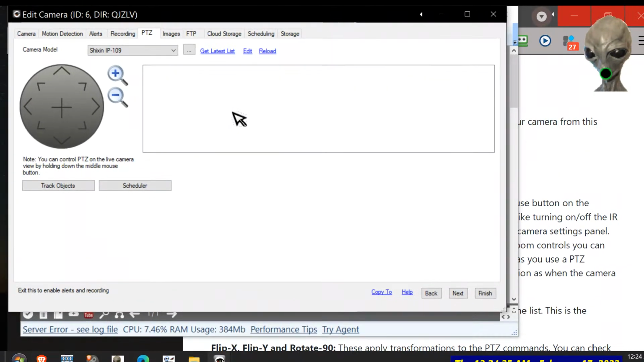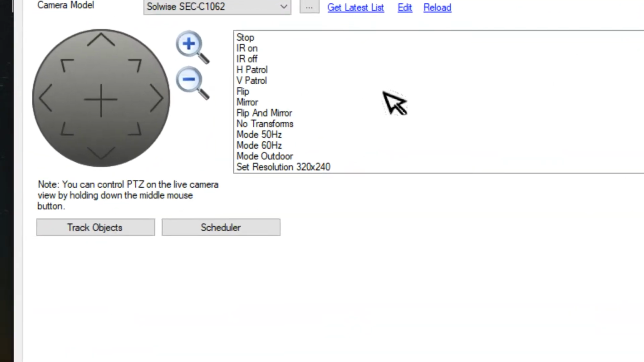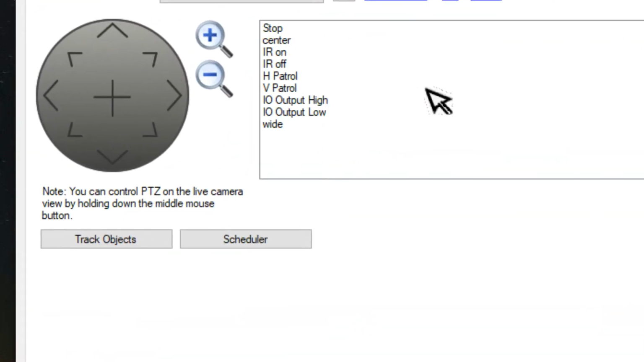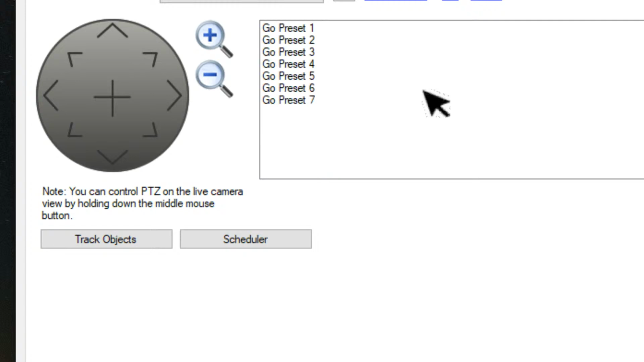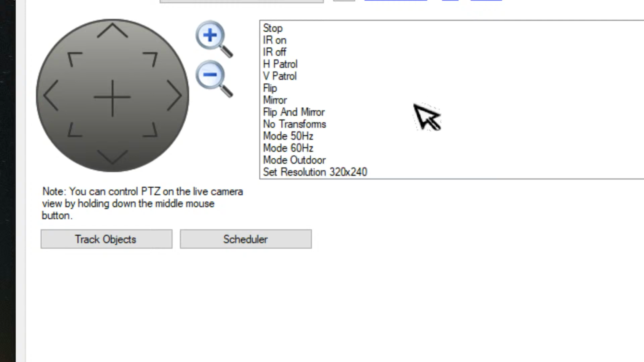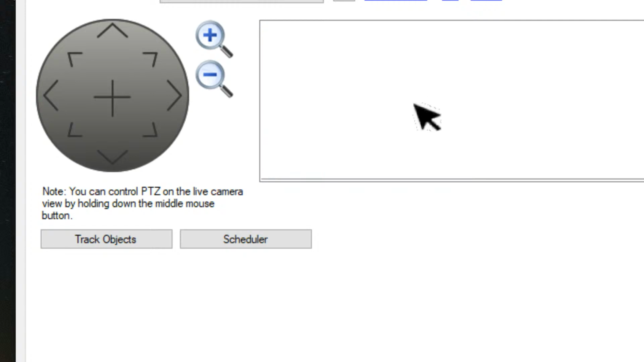Good night, man. Well, maybe next time I'll have it working. It's more to do with research, of course, for this software. Scan.